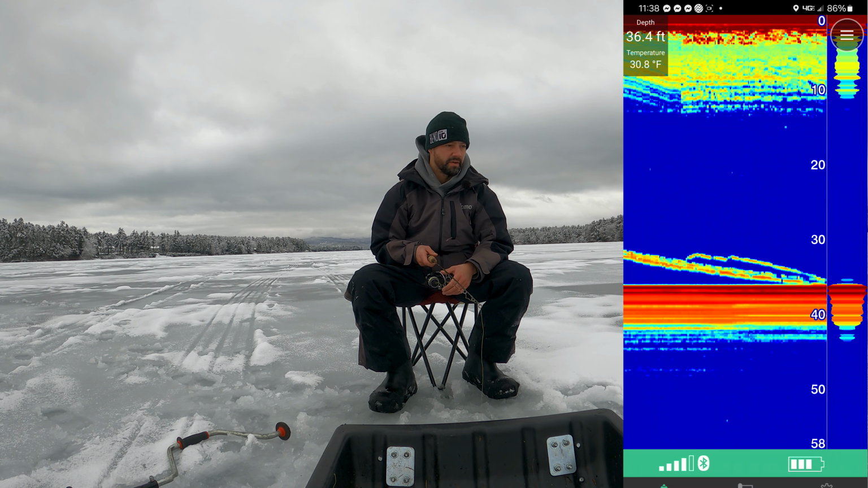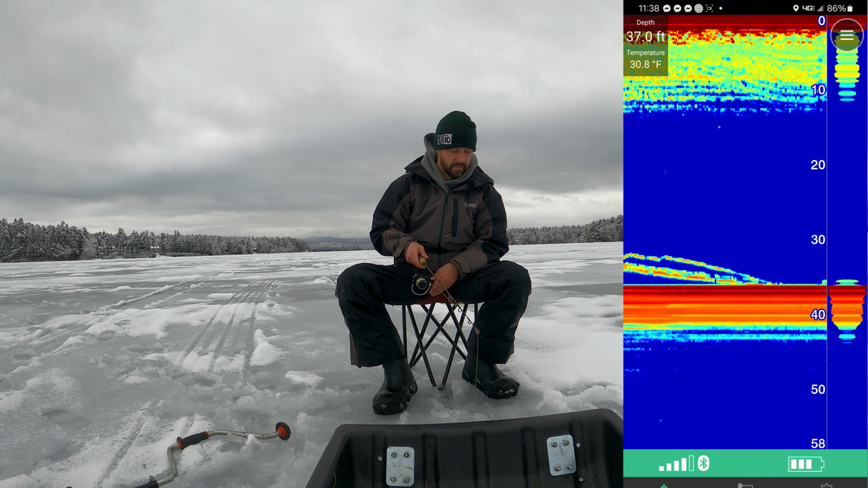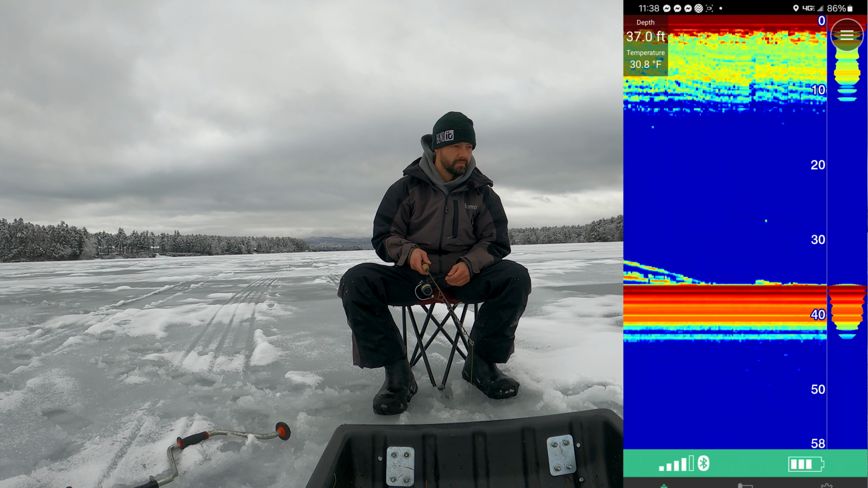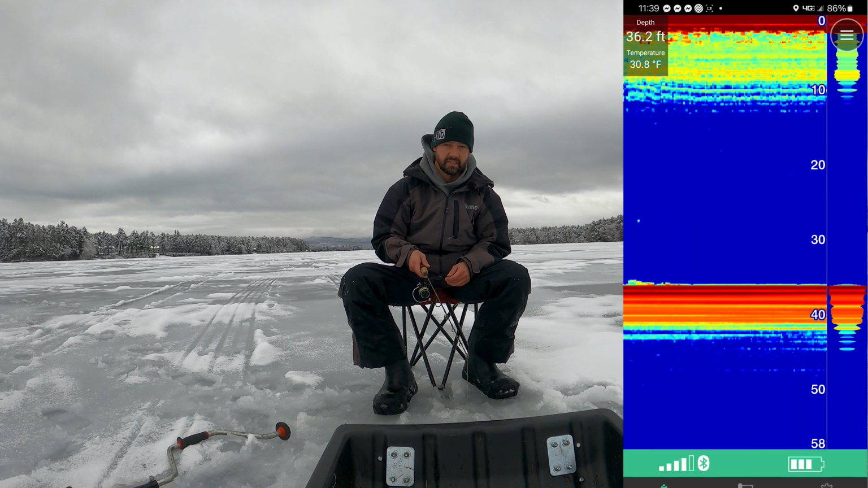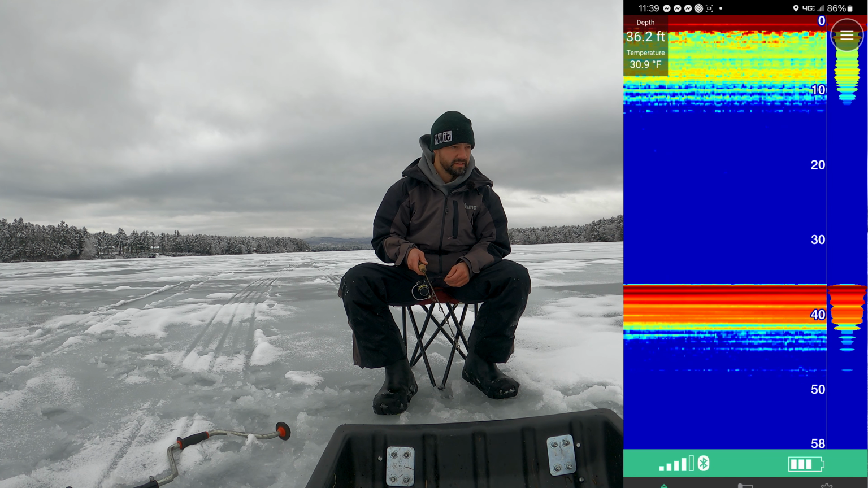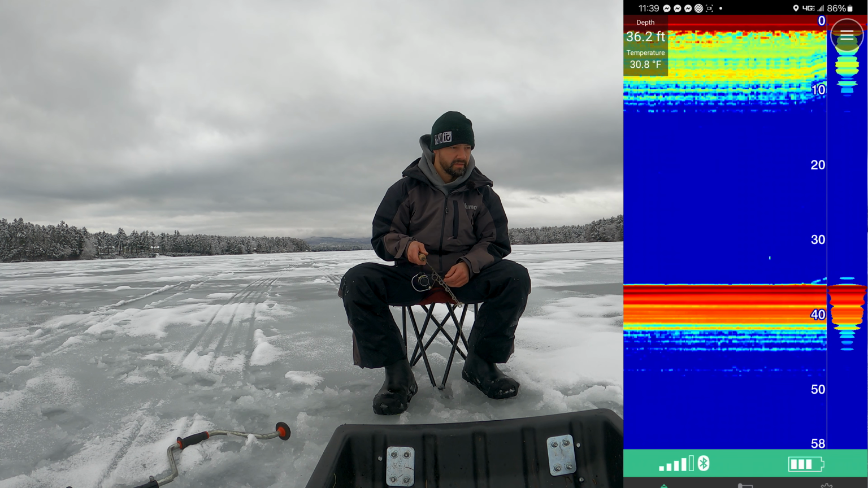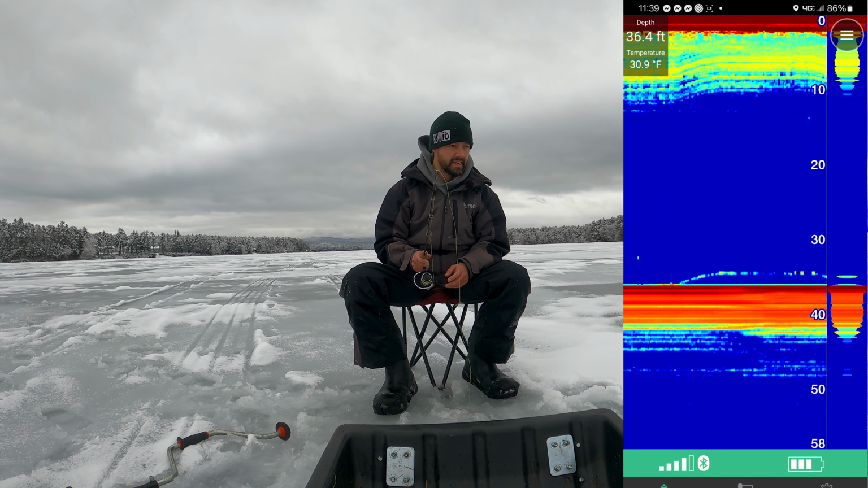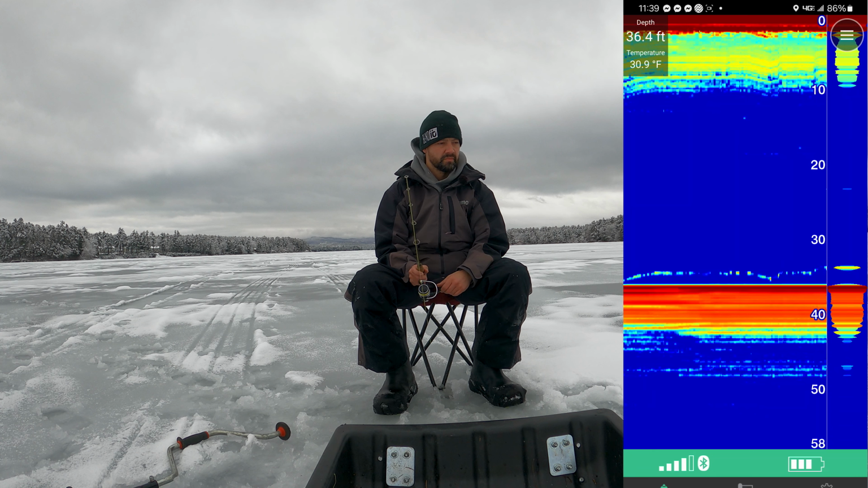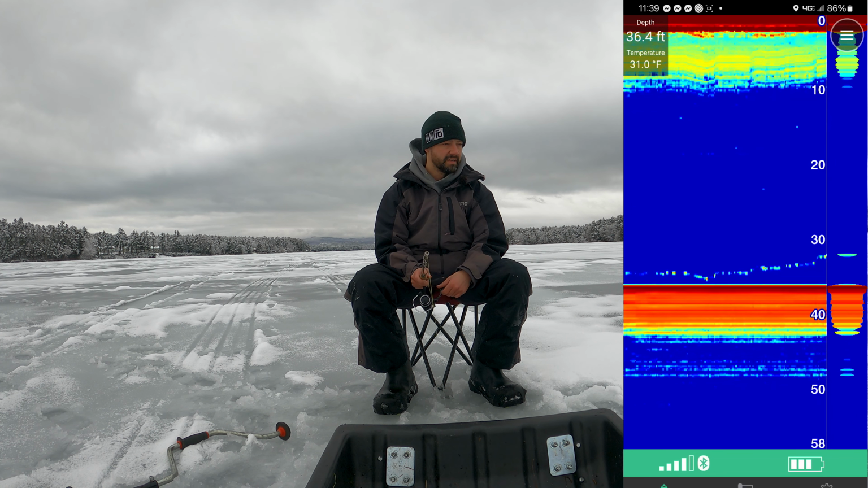Let's see if he'll eat it off bottom. This is not a very sensitive rod to be doing this with. Dang.